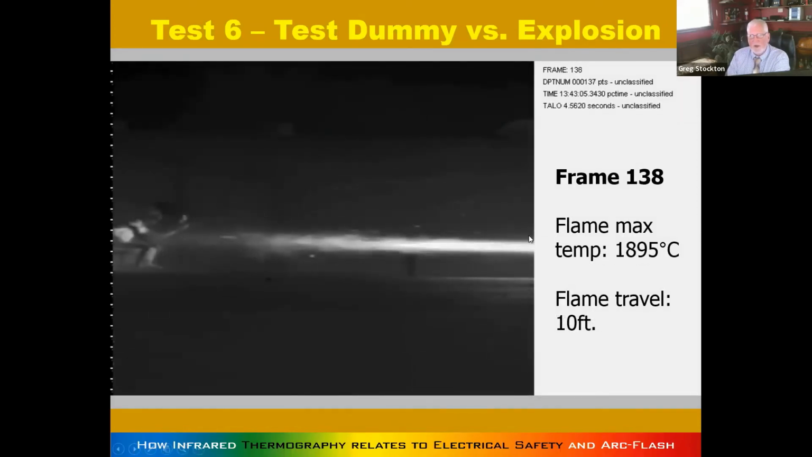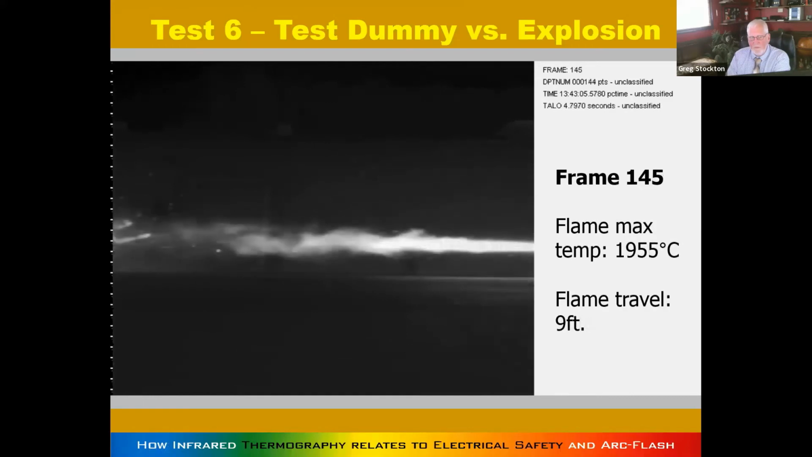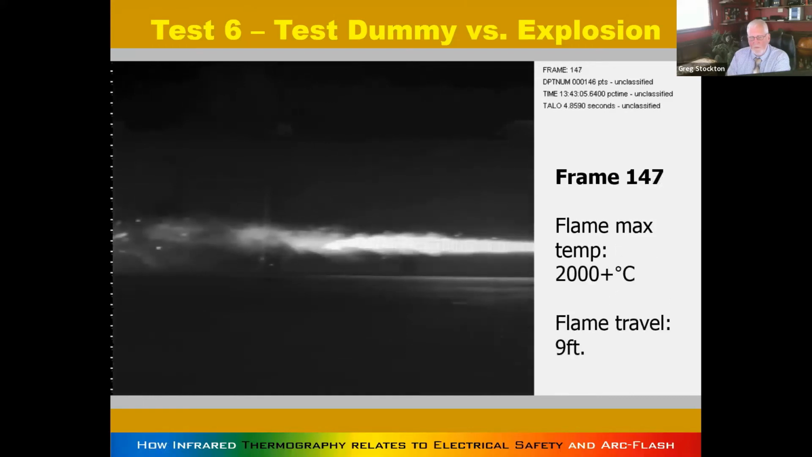These are just a couple of slides from it. You can see over here the flame travel and the temperature. Whenever you see this checkerboard pattern, that means it exceeded our setting on the camera.